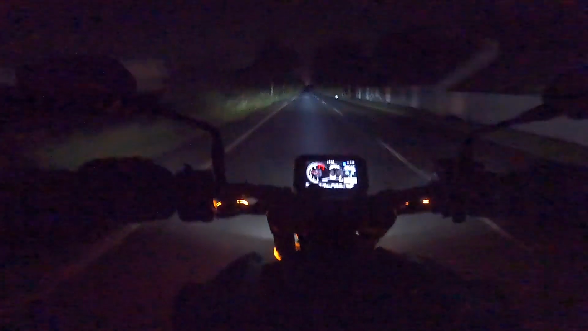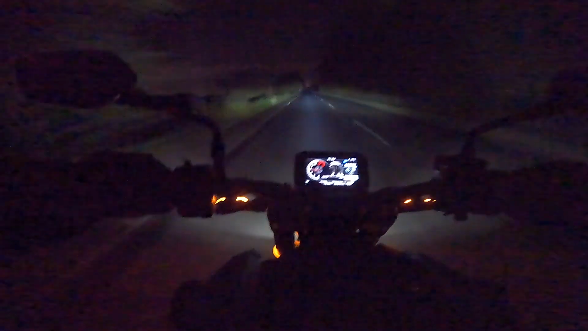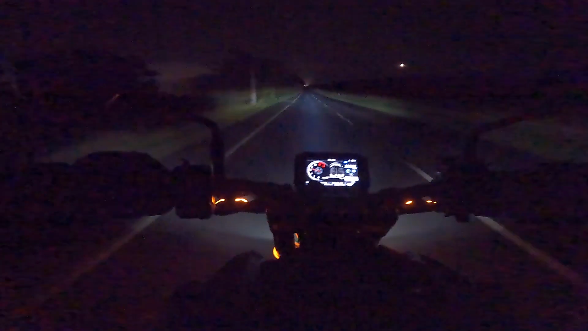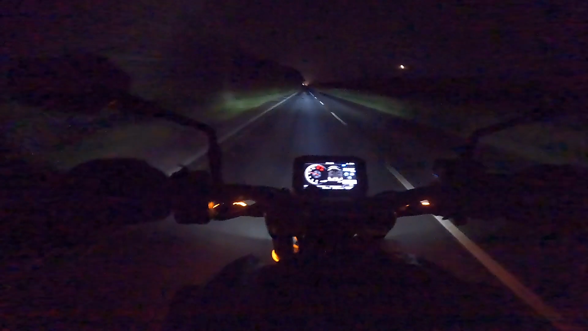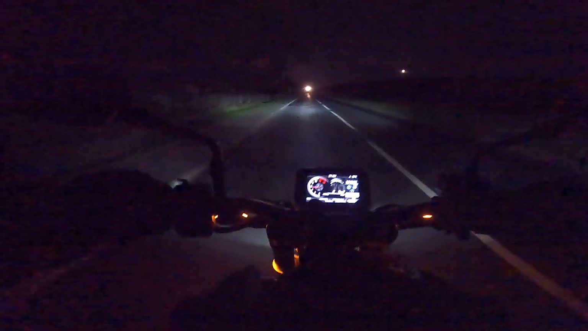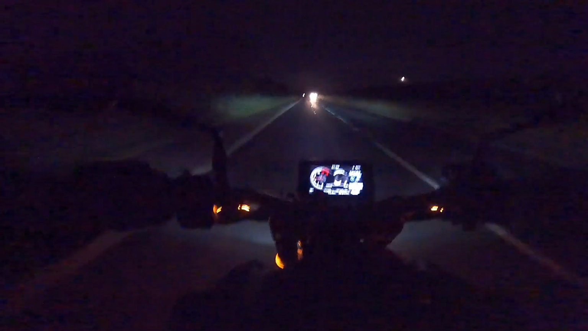The full beam button on the Honda CBR is very intuitive to use. It's just a flick of your index finger, and you've got it. So, trying to get up to the speed limit here, and again, when the road starts bouncy, and then that car coming towards me, suddenly I'm blinded, and I can't see if that car is definitely in its lane.